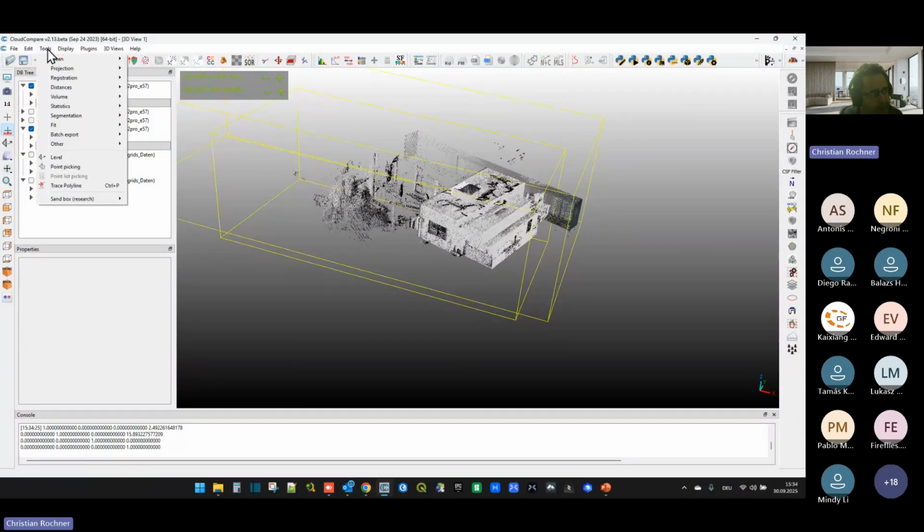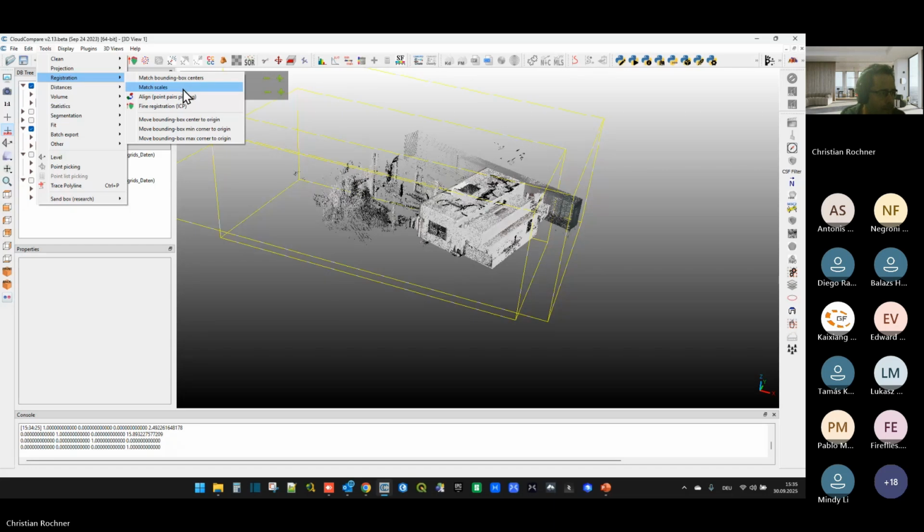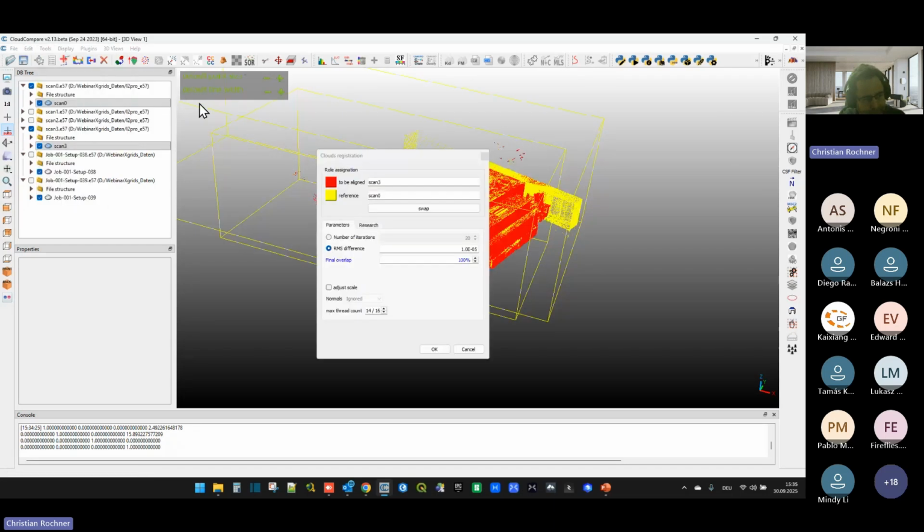I go to the tool section, registration, and now I can do the fine registration ICP. I already matched the bounding centers manually, so no need to execute this now. And also you can match scales here, for example. If you have a scan from a LiDAR device and, for example, a photogrammetry scan from the same object, you can scale them here. So now I click on ICP.